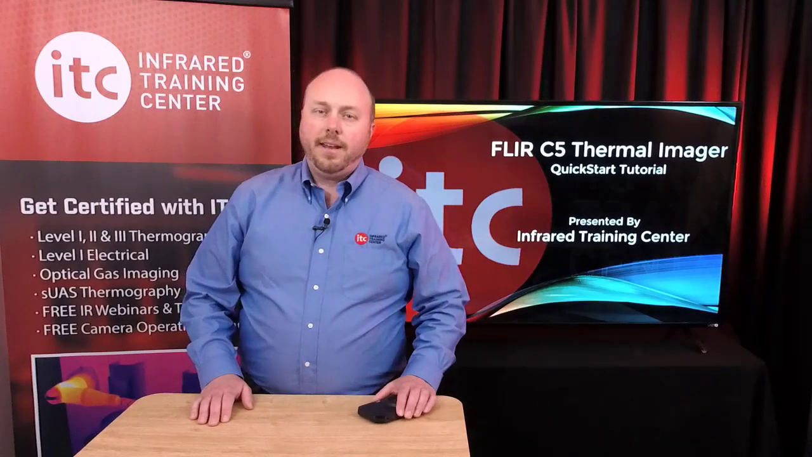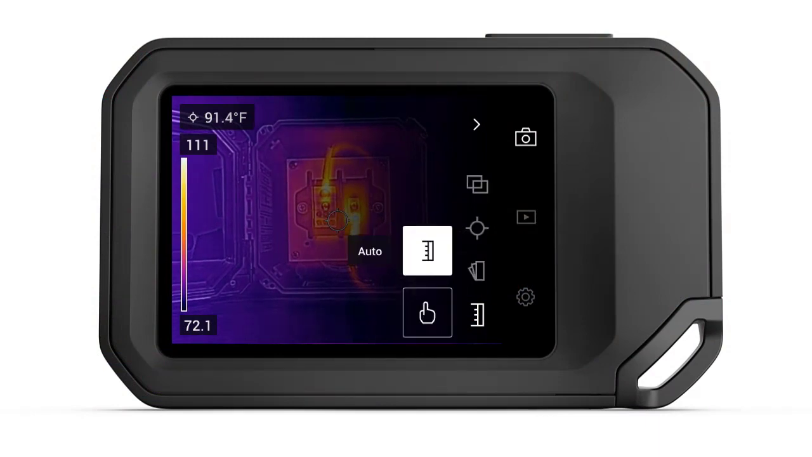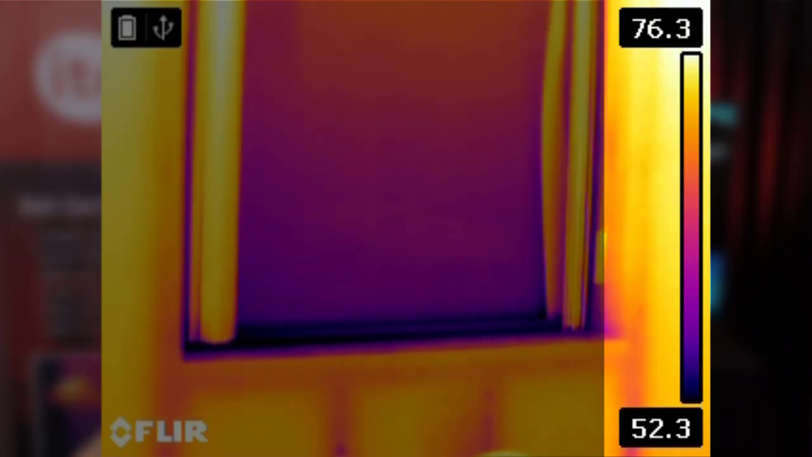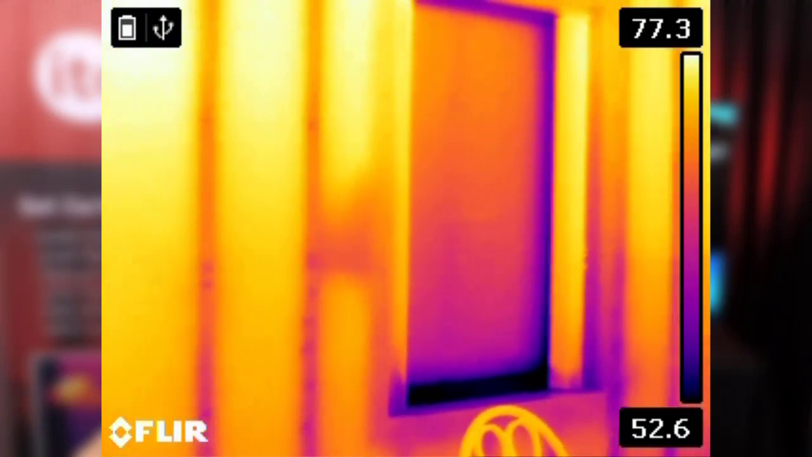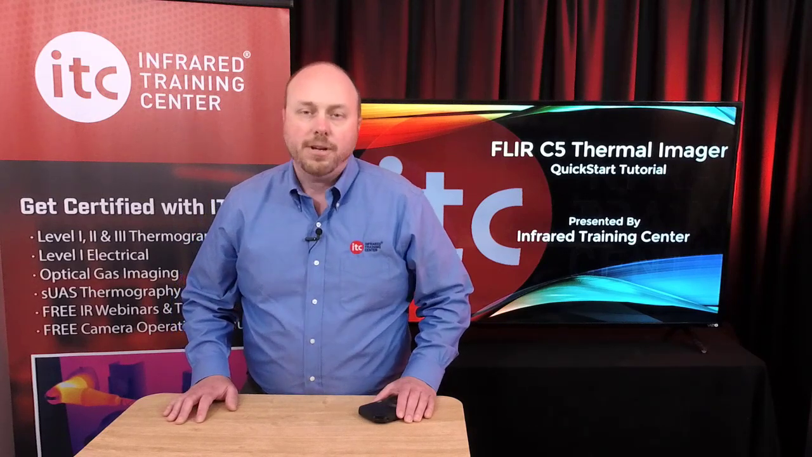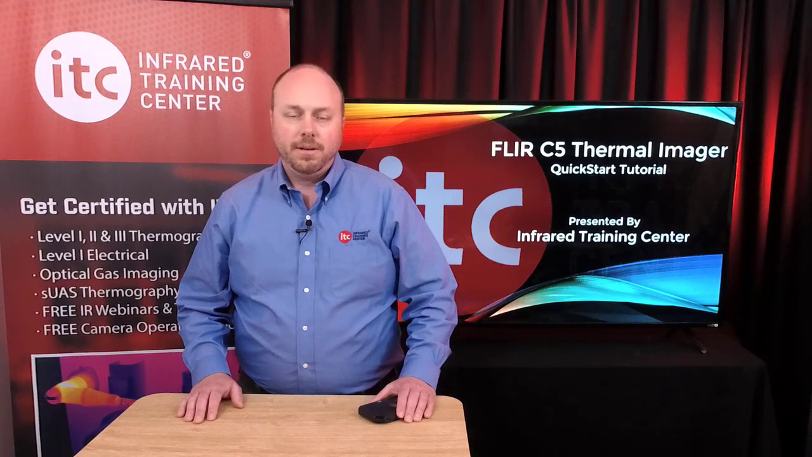Finally, the temperature scale setting is where you can either auto or manually adjust your span and level settings. Changing span and level is how we set the contrast and brightness of the thermal image. By default, the camera runs in auto mode. This will automatically set the scale based on the hottest and coldest objects that the detector sees in the frame. This option works well for quick adjustments, but it's not something you want to use when your target is surrounded by either very hot or cold objects.